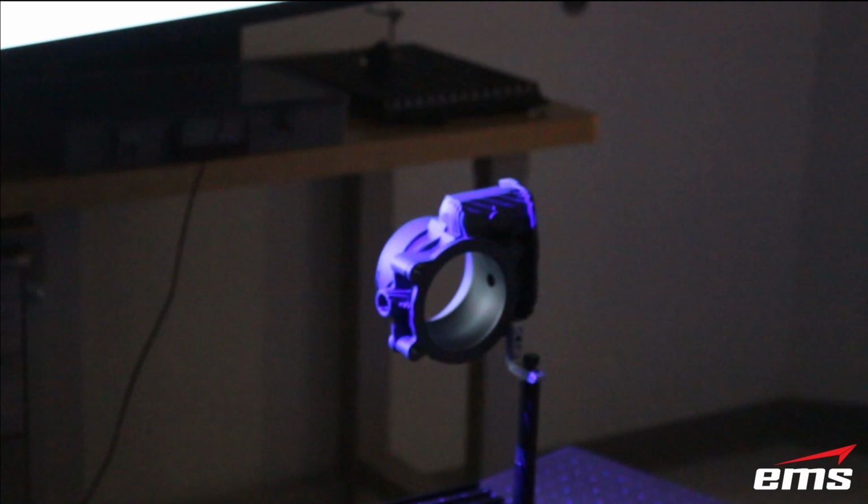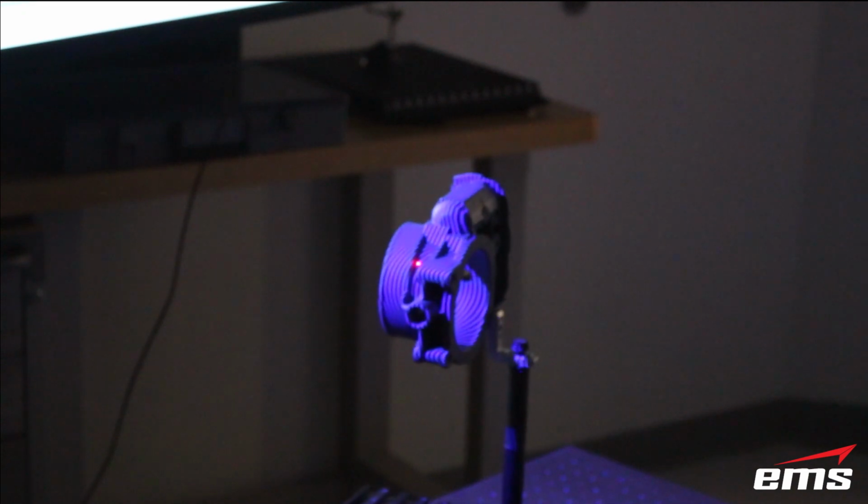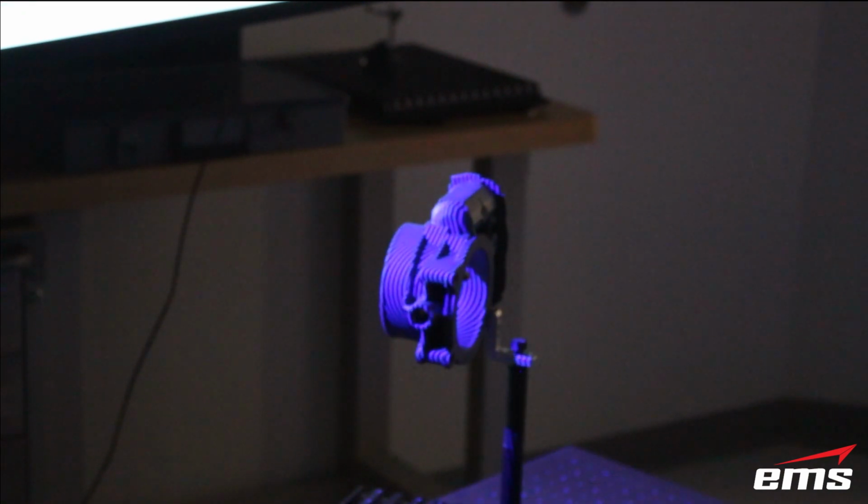In between scans, obviously it has to rotate, and you might be able to see the lasers there. That's where I mentioned earlier, where we use that to line up to set the depth of field. So when those two laser lights are real close together, right now they're literally on top of each other.